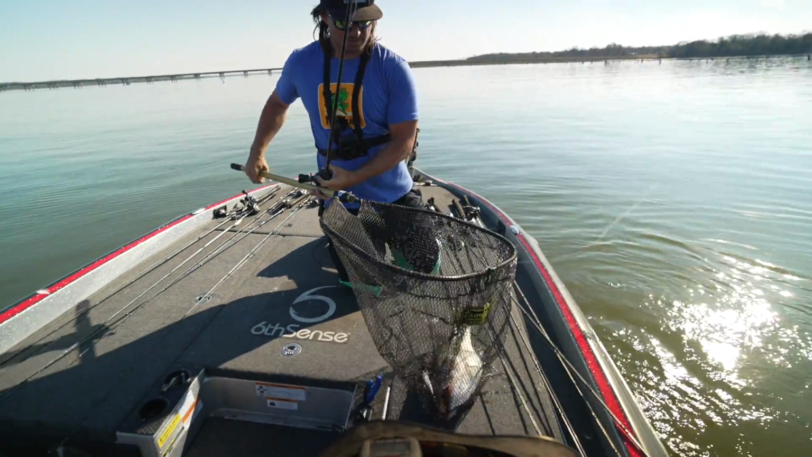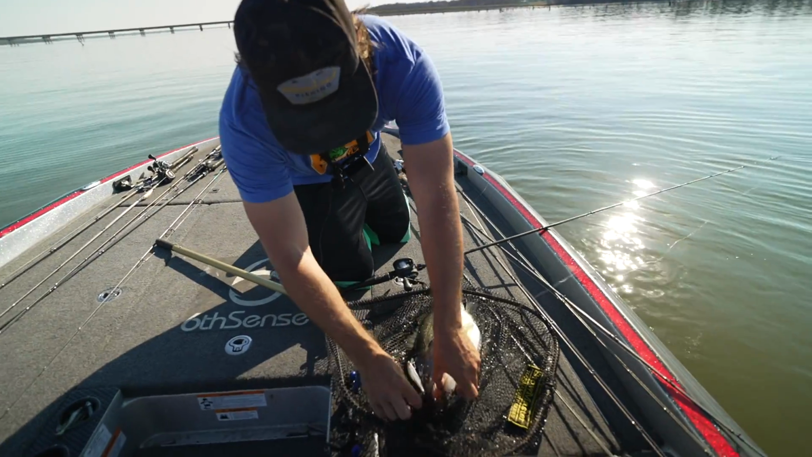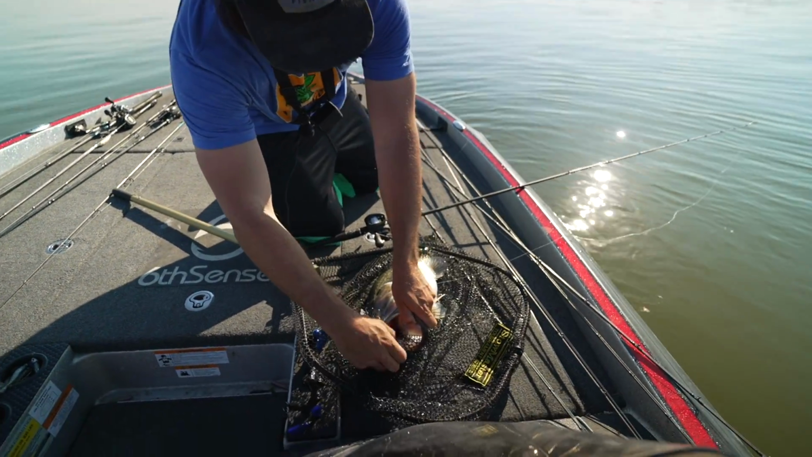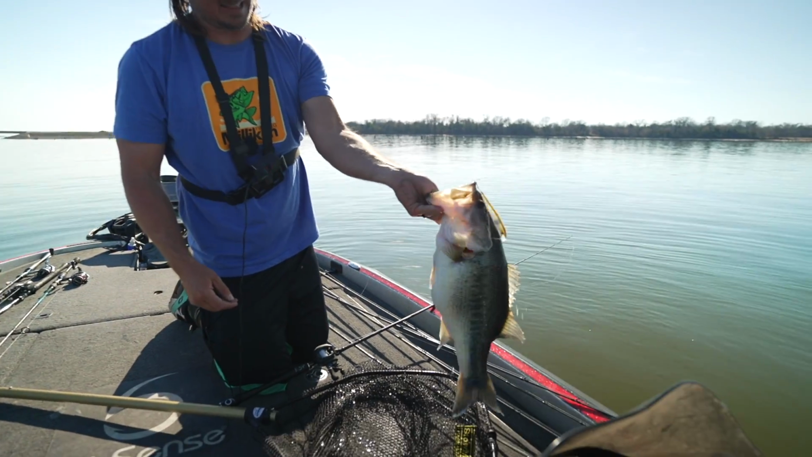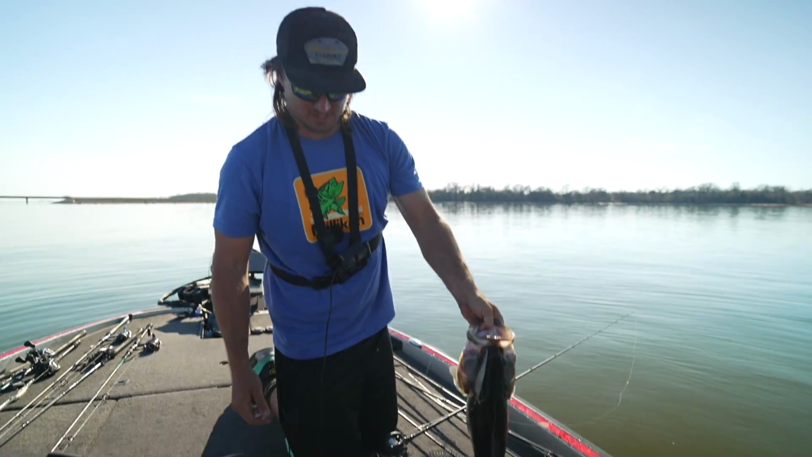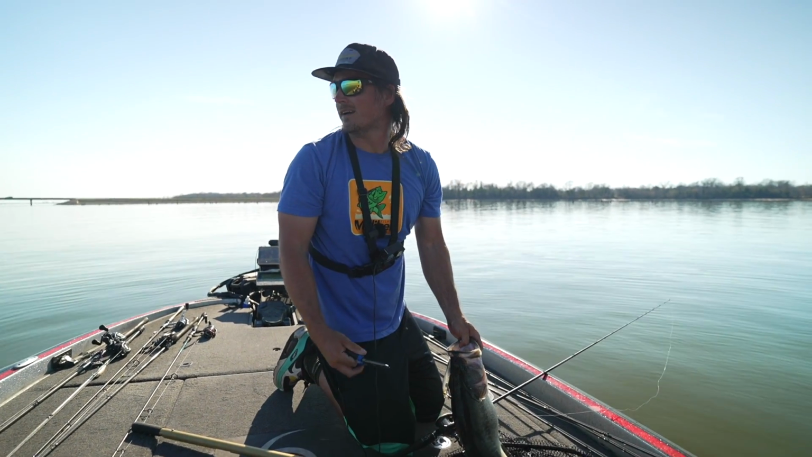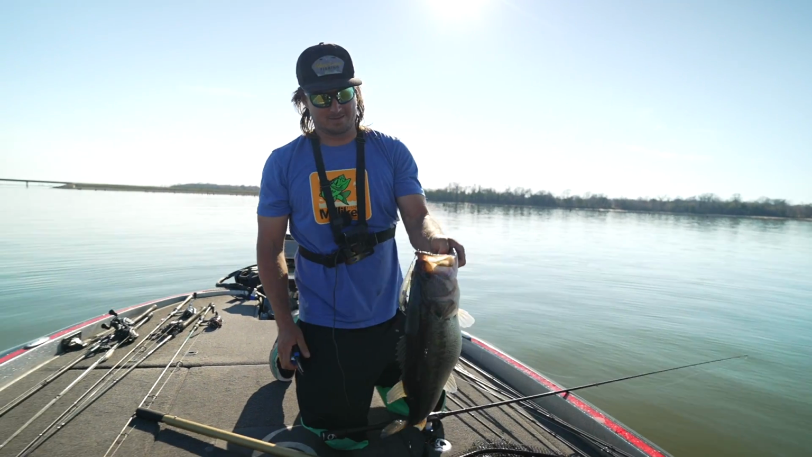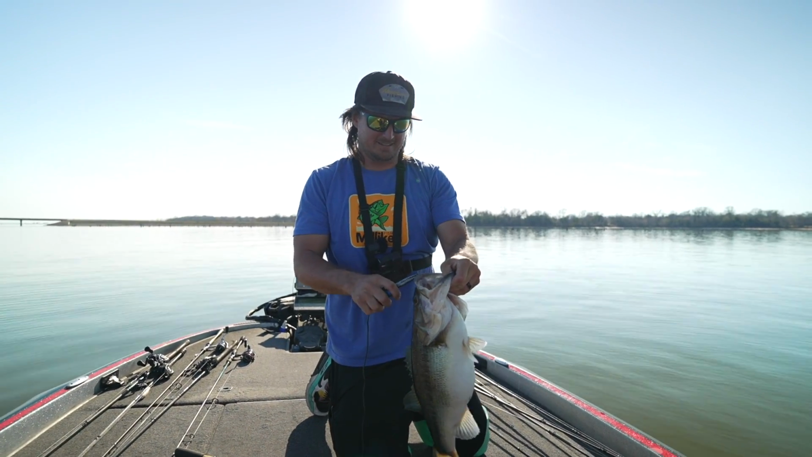Big fork kid. Timmy's back behind us. Look how fat that fish is. Oh my goodness. He didn't look that big before. Dude. Heavy, heavy boy. That's a freaking toad. Finally.